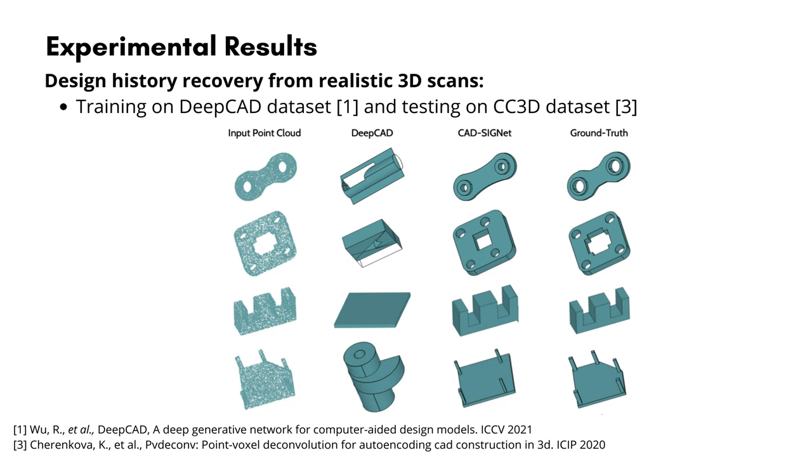Finally, we also conducted a cross-dataset experiment in which the point clouds are obtained from realistic 3D scans of the CC3D dataset. CAD-SIGNet clearly outperforms DeepCAD baseline on this setting.